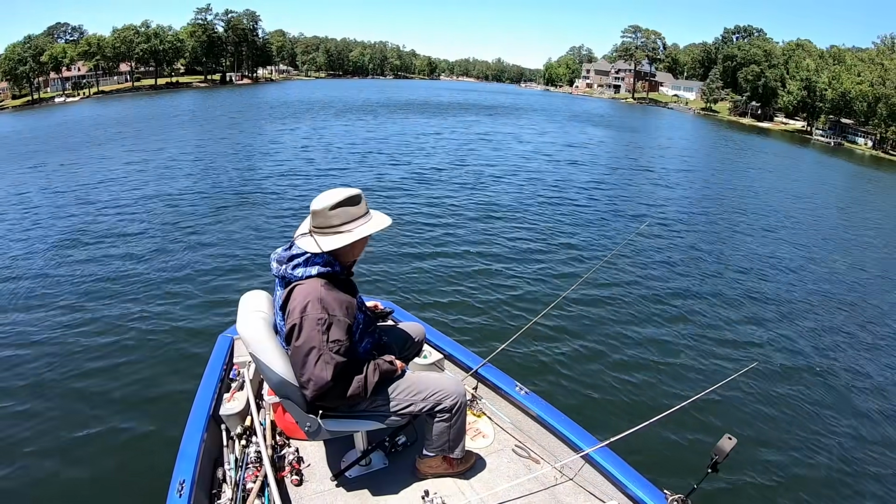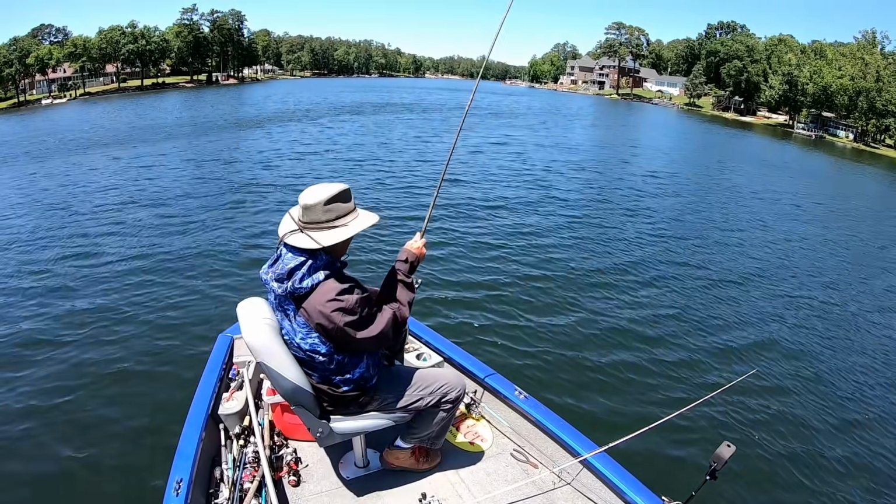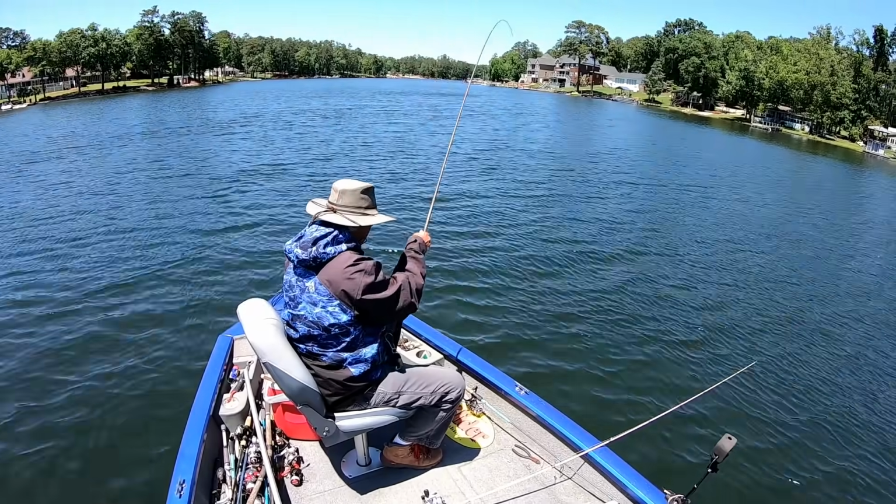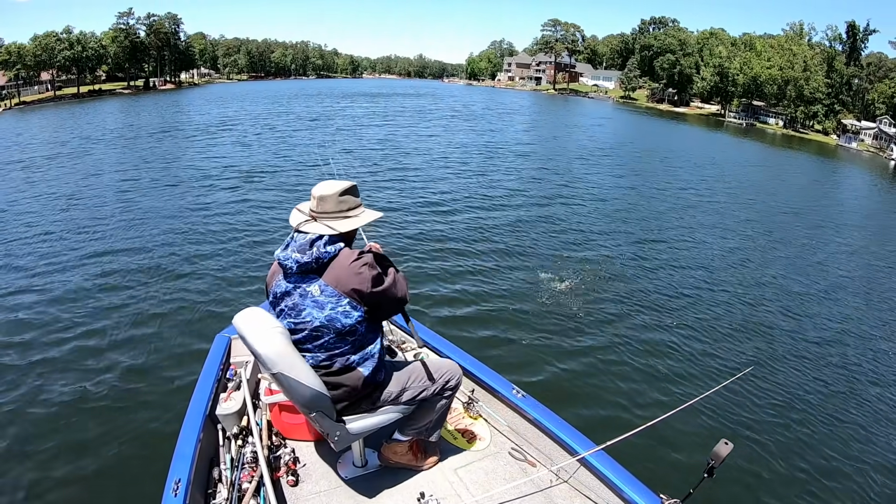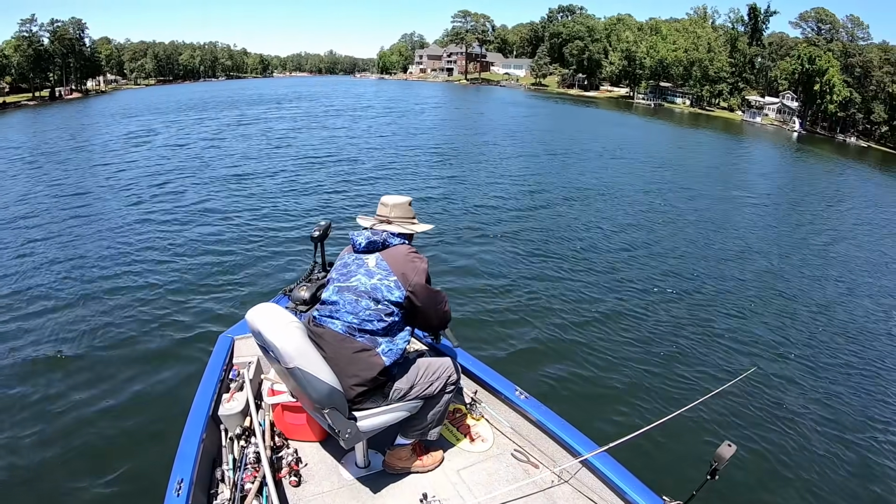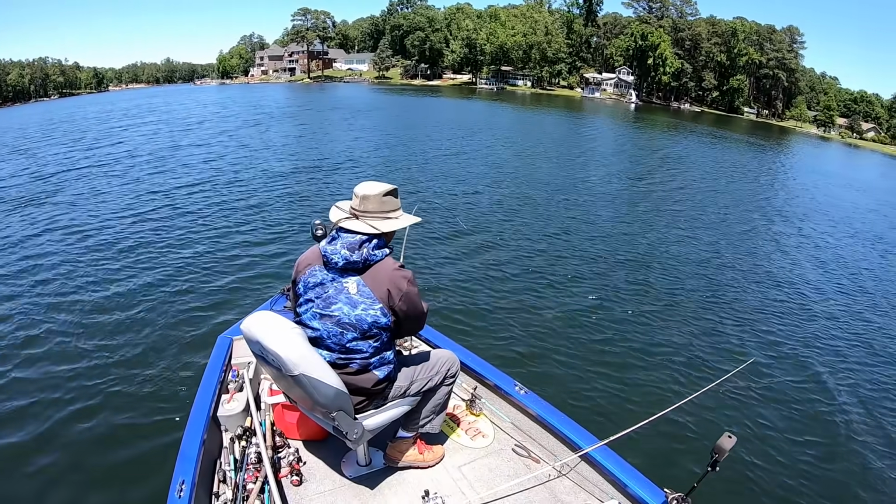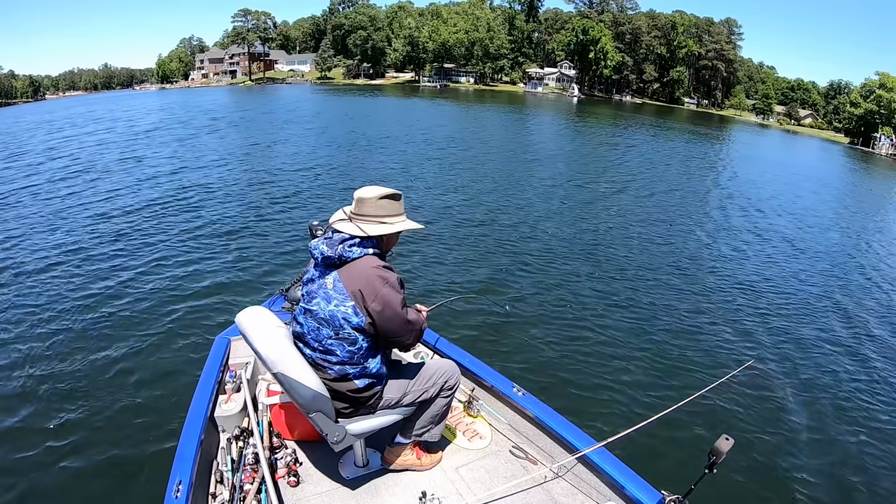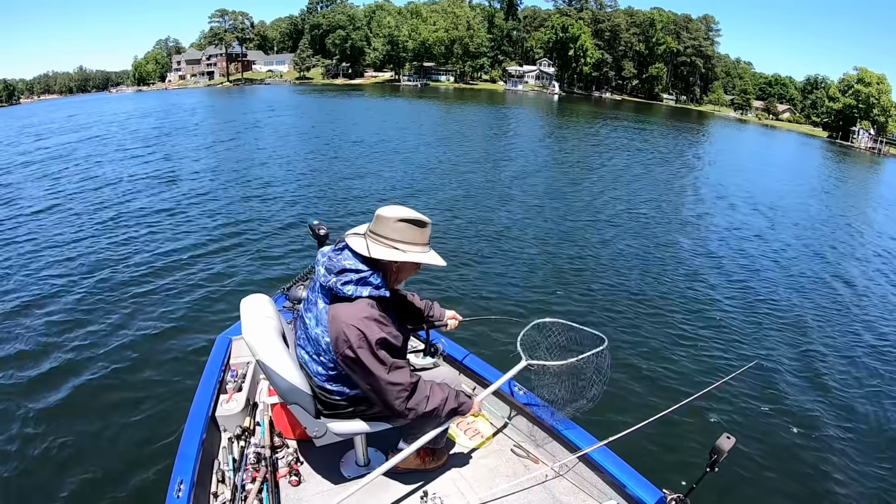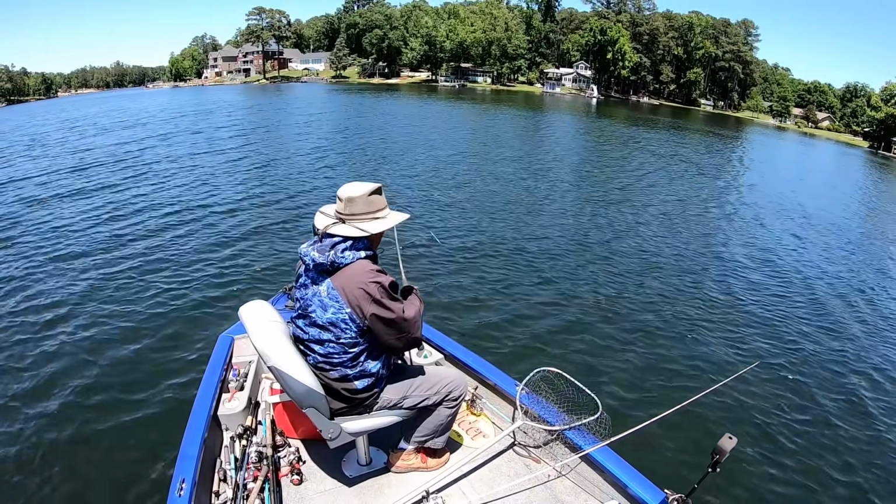Alright folks, fixing to go home, last stop of the day, and right there a crappie. Oh my goodness. Last stop of the day and we got one. I mean a nice one too. Oh, big bass! What a way to end it, with a big old bass on a doggone what? On a long rod, y'all. Big old bass on the long rod.